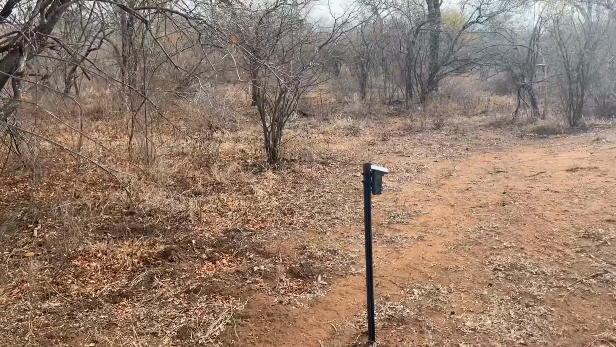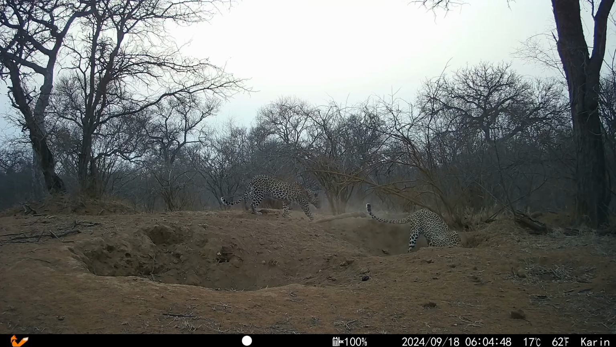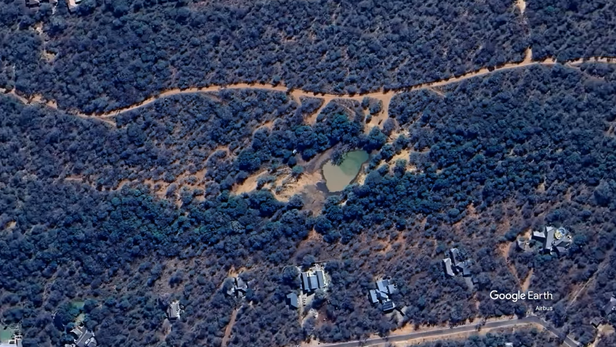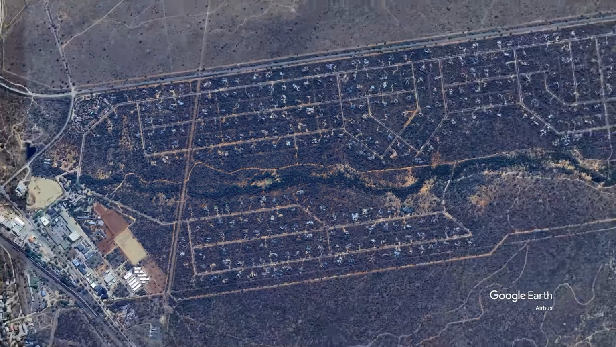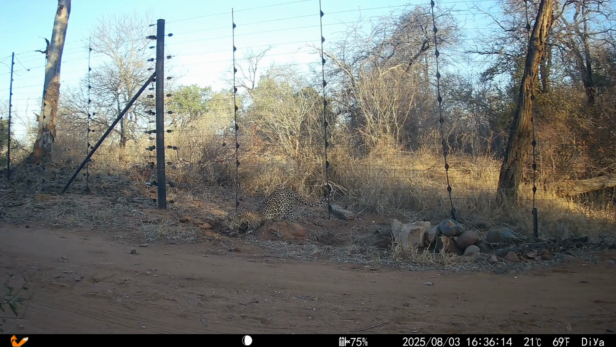I've been monitoring the leopards of the Hoedspruit Wildlife Estate for over 10 years now, and in that time I've identified 25 different leopards that have used the property. They don't, however, live here permanently. The area, which covers about 600 hectares, is just too small to sustain them all year round. Instead, they come in and out of the estate via temporary holes along the electric fence line.